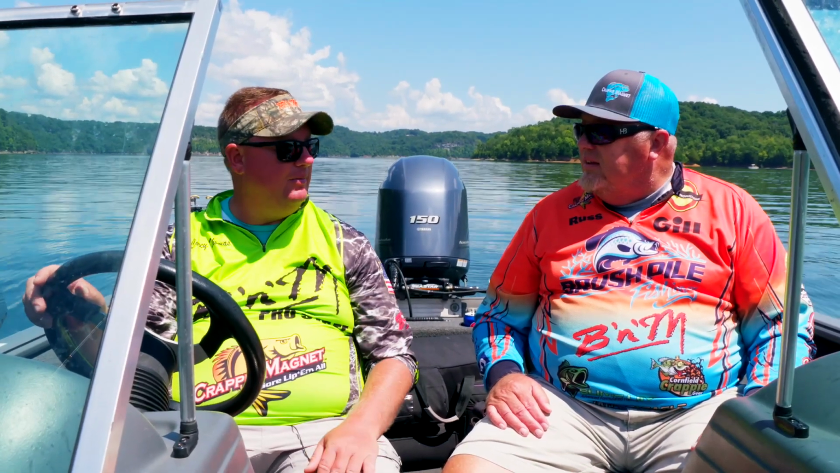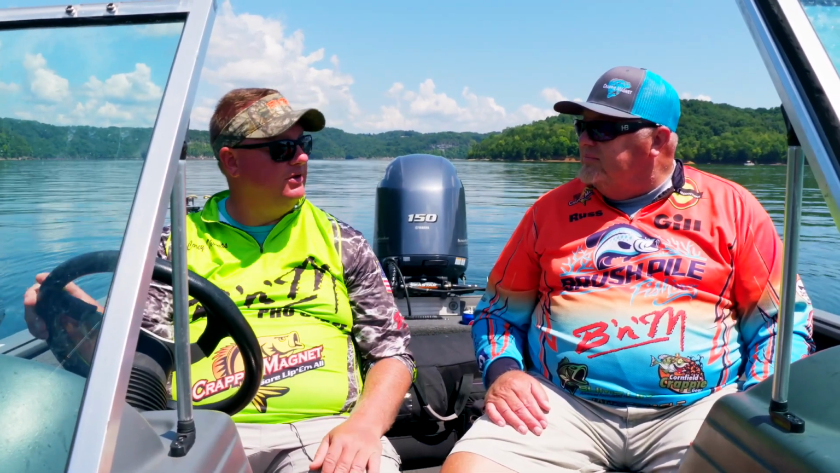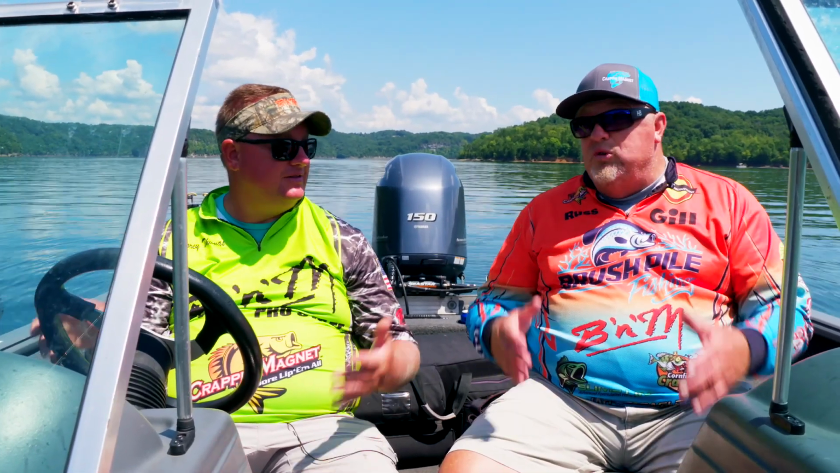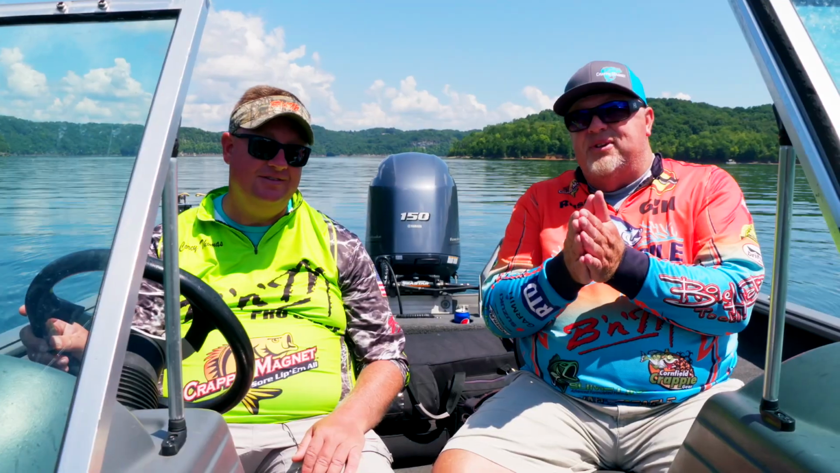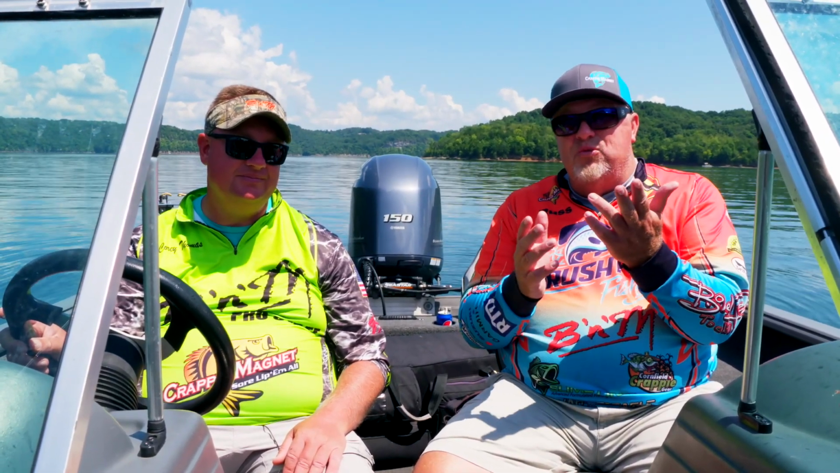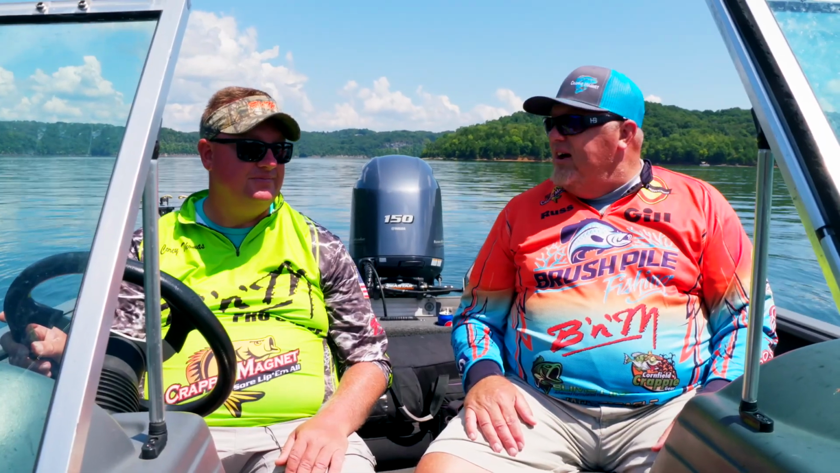I don't know how many thousands of fish we looked at today that wouldn't bite. We were only getting 2 or 3 a spot. But that's the way it goes. We would literally pull up some of these brush piles that had well over 100 fish and maybe take 1 or 2 fish off of it. But I still had a blast.